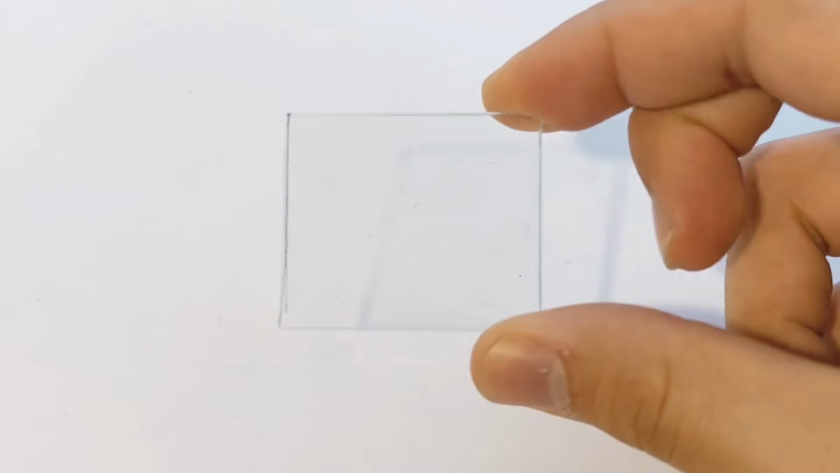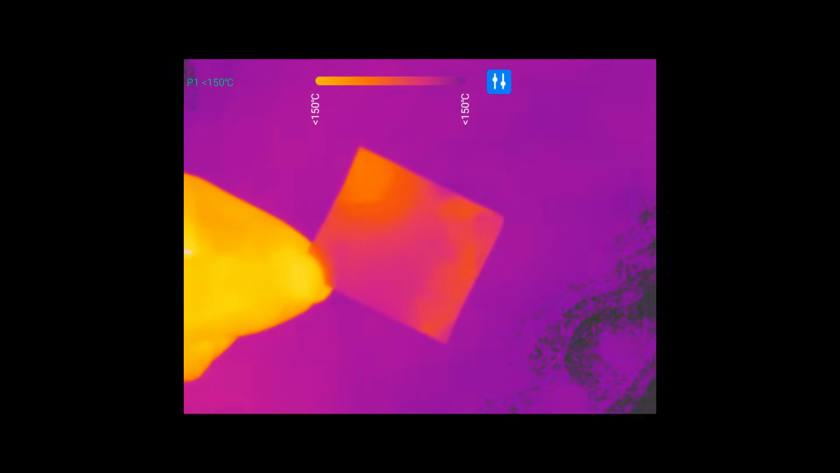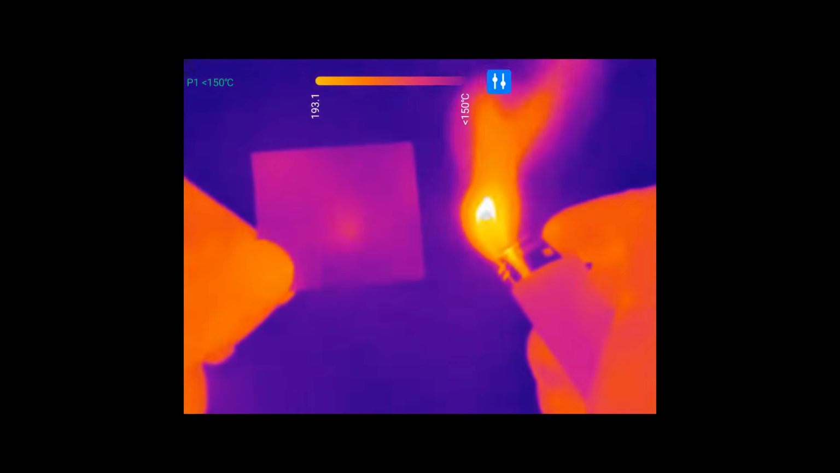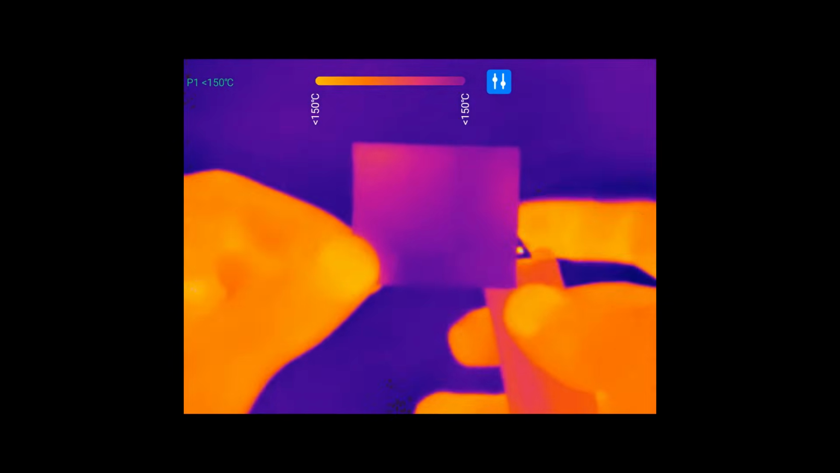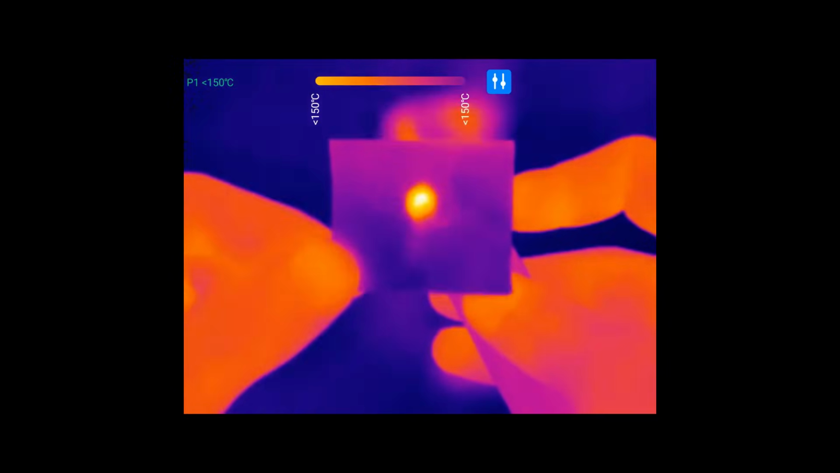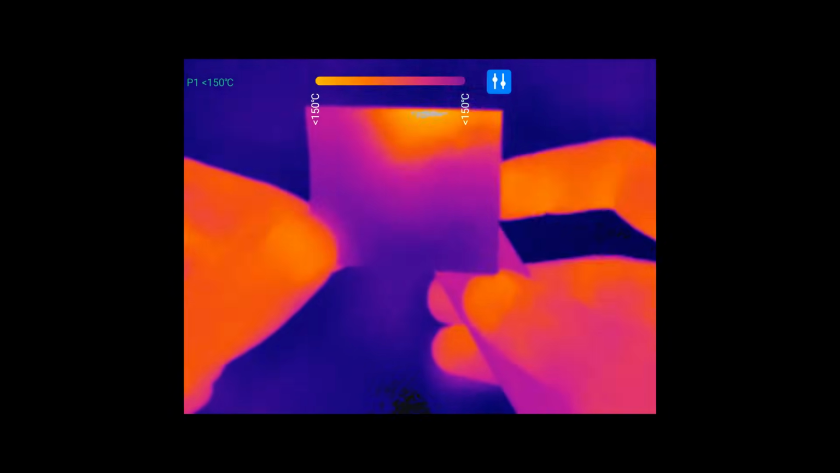For example, regular glass we think of being transparent because that's the way we see it. Although in the infrared spectrum, this is kind of different. Here I have a piece of regular glass. Now right away you can see that it doesn't appear to be showing whatever's behind it. It just has its own temperature when we're looking at it with a thermal camera. Now I can try looking at a lighter flame that's behind the glass. And you can see that it is partly visible, but only the center appears to be visible.